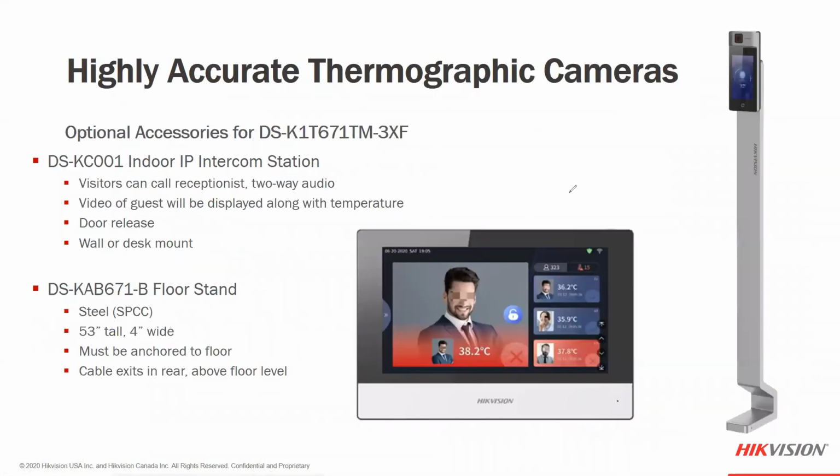So there is a floor stand that could be added as a temporary position. Or permanently installed, I'm sorry, it could attach to the floor here. So you could put it where there are no doors and just use it as temperature screening.